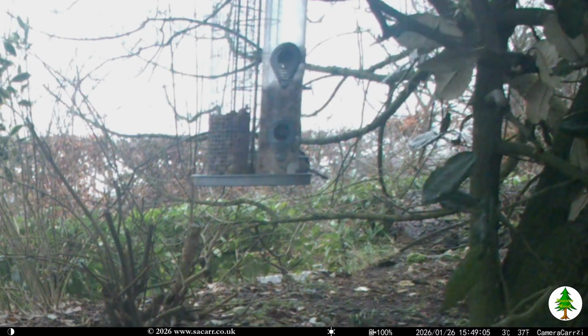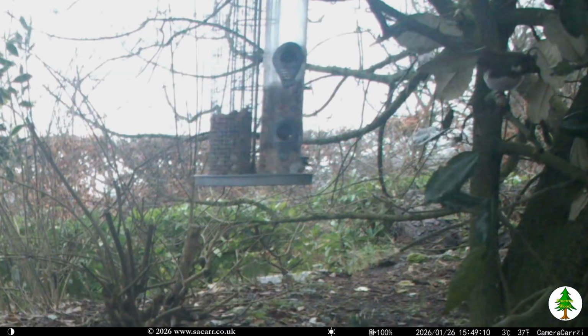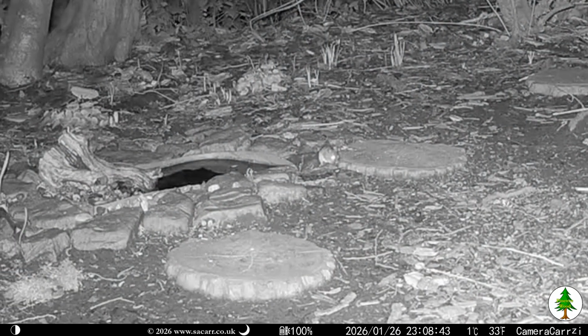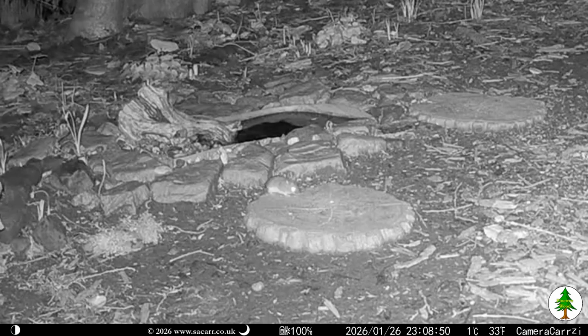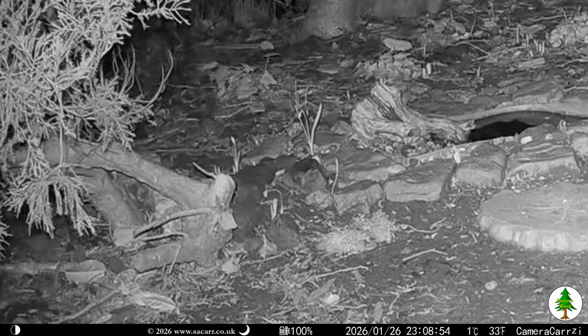10 to 4 in the afternoon, a number of long-tailed tits arrived on the feeder. They aren't seen very often in the garden, but I have seen up to 8 together when they are caught on camera. That was it for the afternoon and early evening, until Jerry turned up just after 11 p.m. I'm saying Jerry as he exited camera left rather than returning to the burrow on the right.